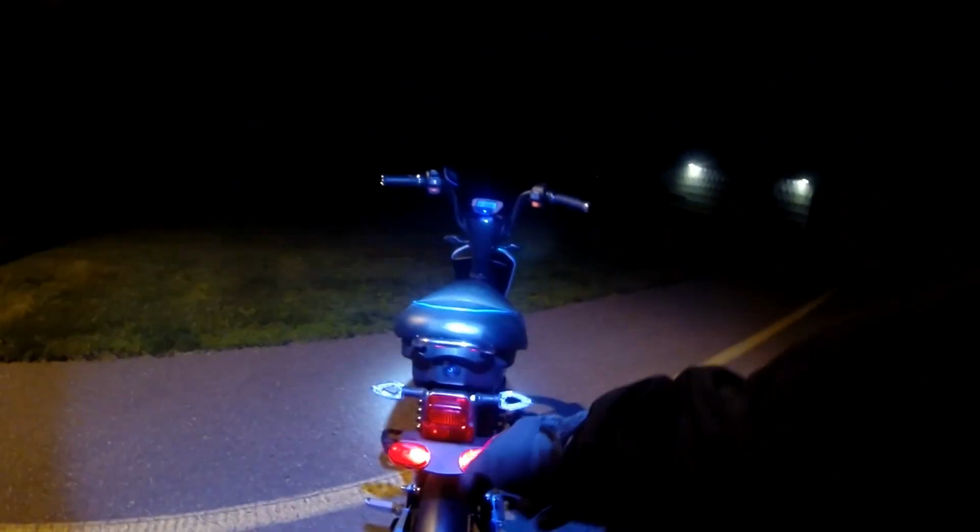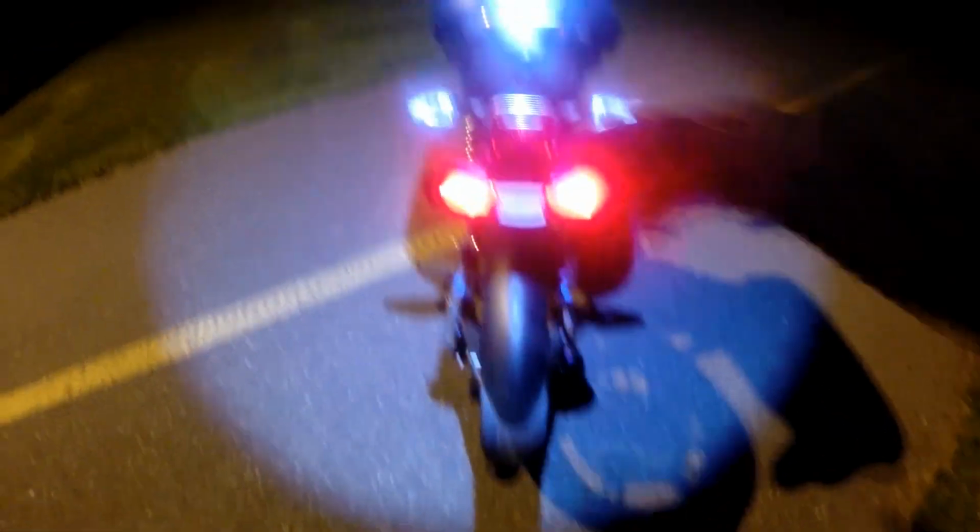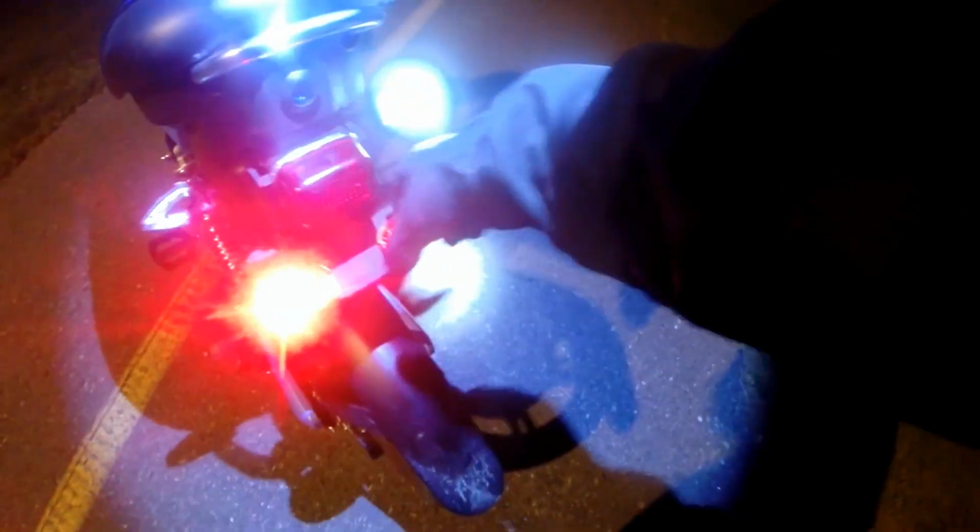Yeah, so since my rear brake light isn't working, I have some of my rear flashers for cycling, and there were these 2 notches in the rear license plate thing, and these snapped in there perfectly, so that's working out great.